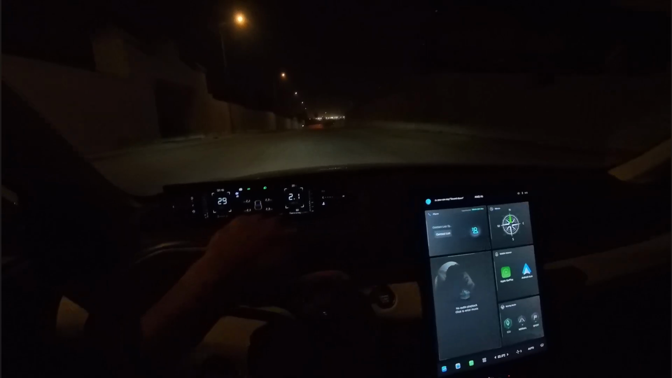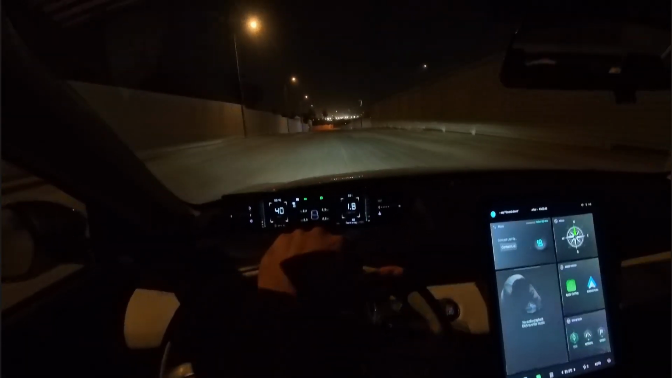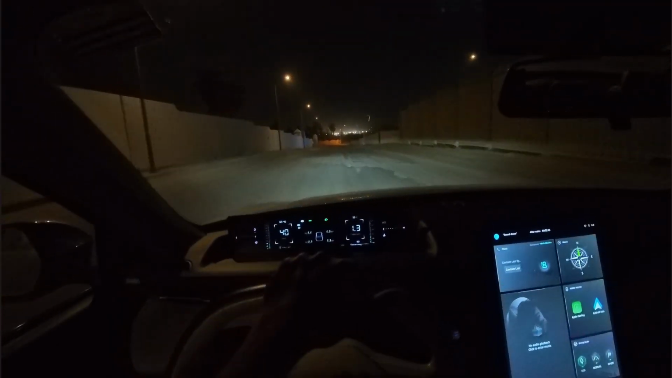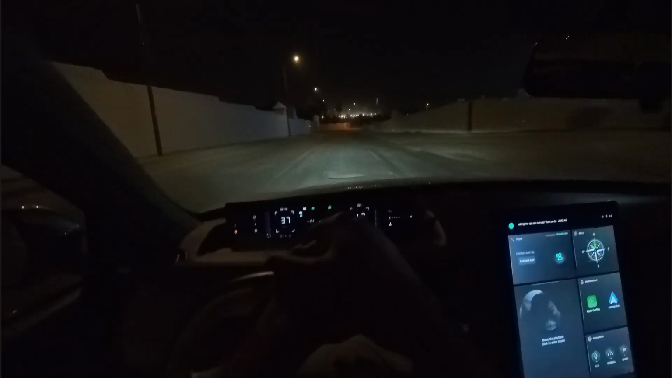So first things first, I have to get my car refueled. So I'll go to the fuel station. If I go to the fuel station, I can show you more around the Makkah road, and then circle back to go on to Prince Turki road and then the Takhassusi road.